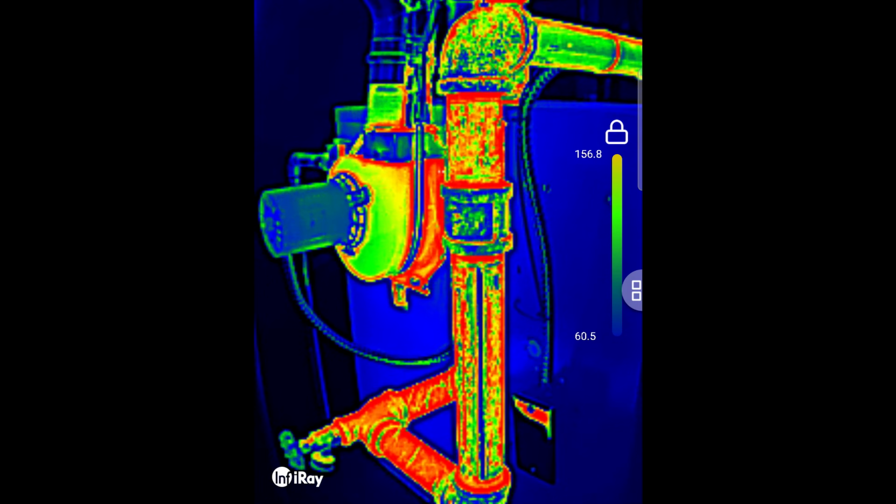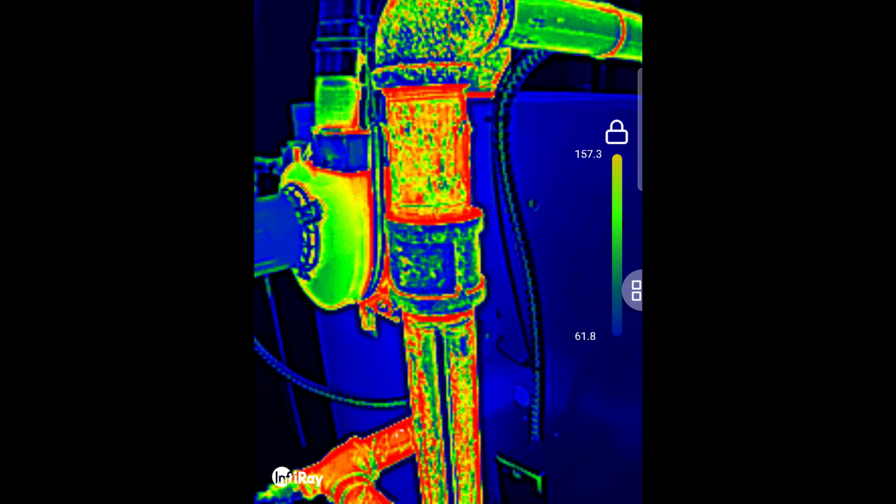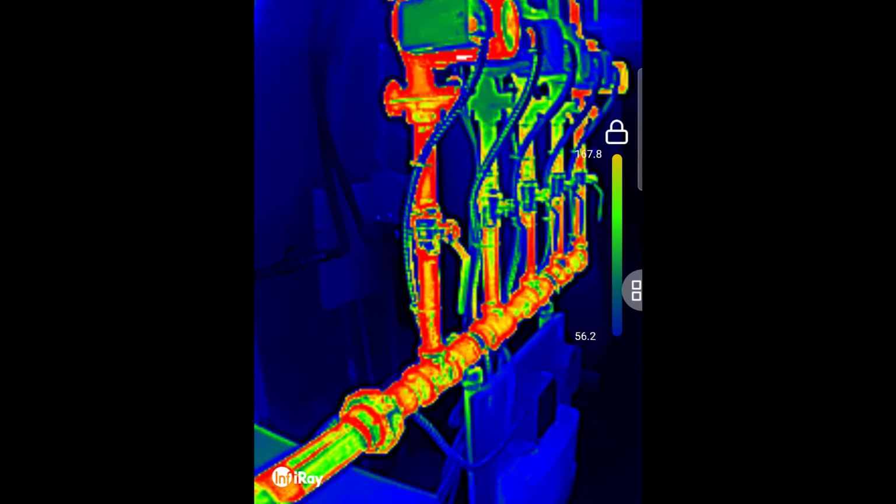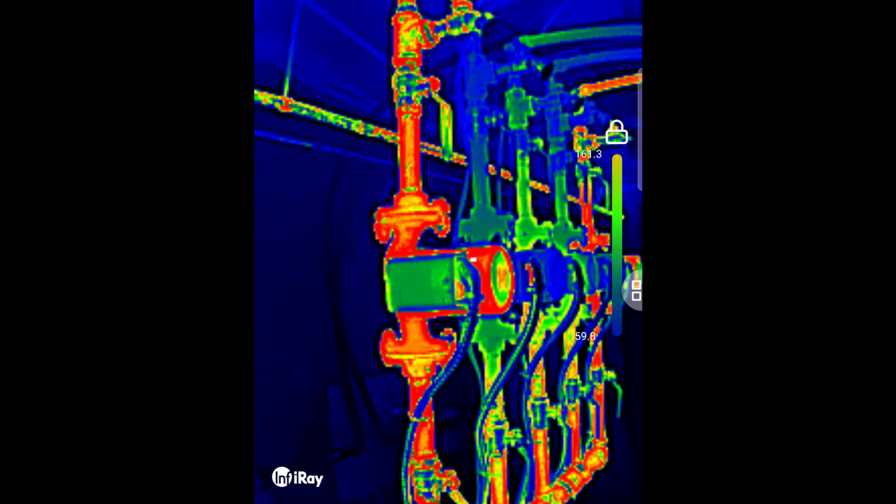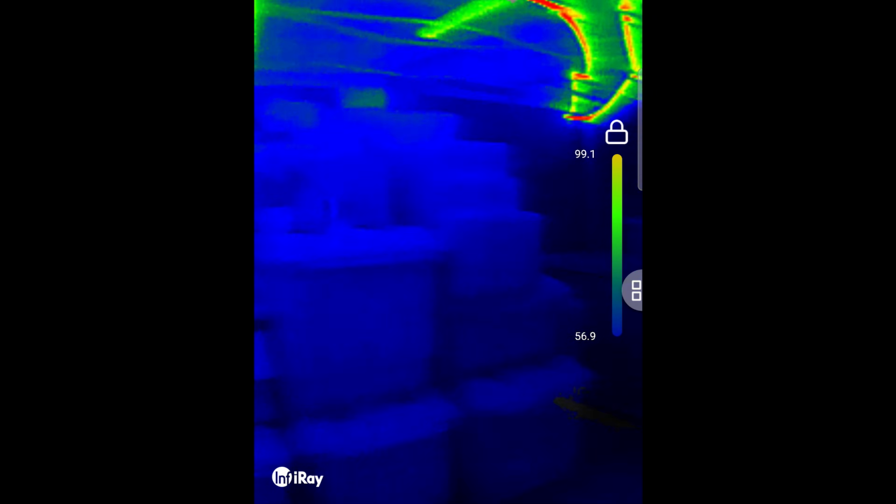And you can see we got 153 degrees. We have higher than that. Now, that's my boiler. It is running. And wow, look at that temperature. And this is about right? So at 150 degrees, you're pushing it out. This shuts off at 180 degrees, but it's circulating, so you're losing heat.